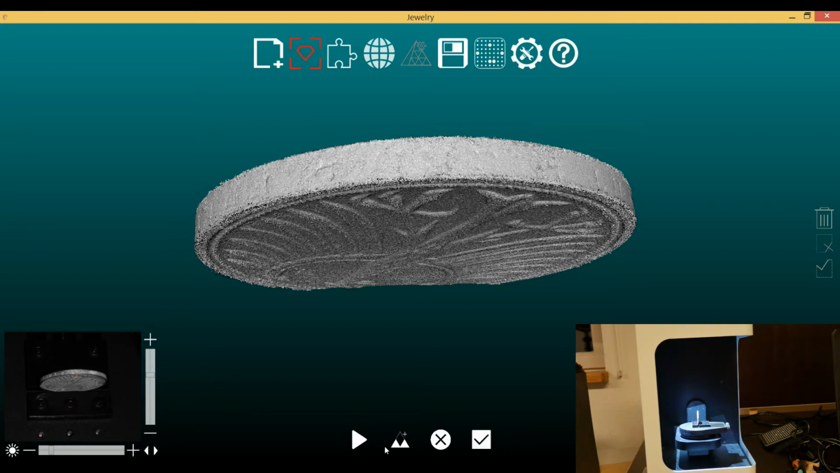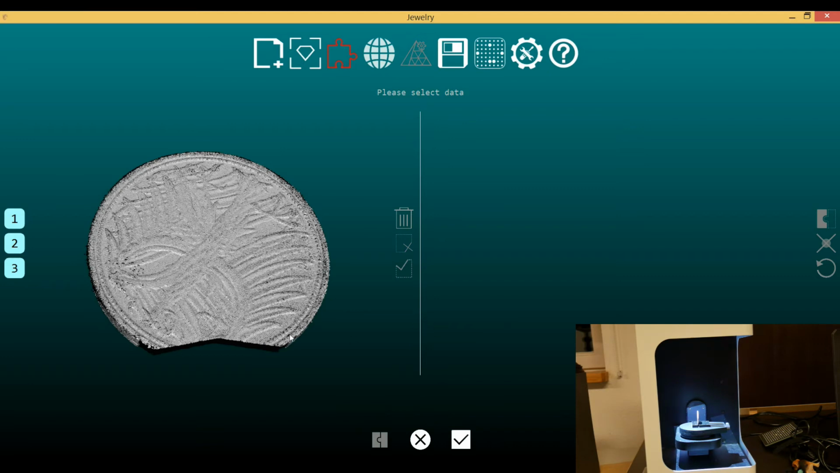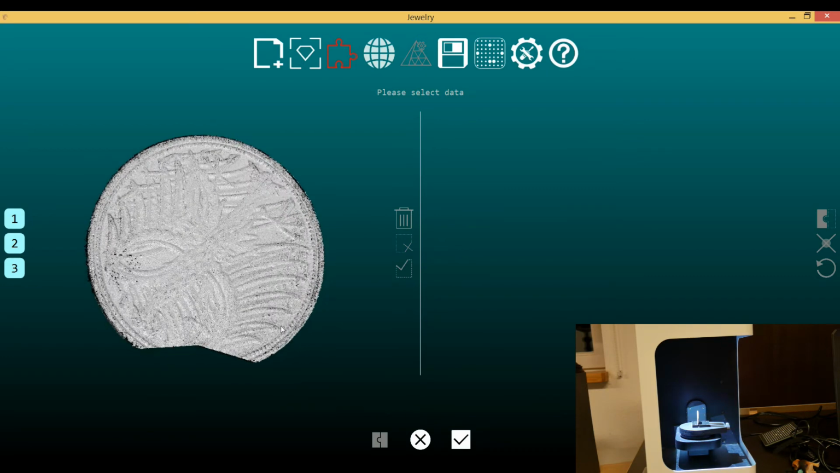So in this case, I'm not going to click on the scan button again because it will create a new group like before. I will finish the scan process by adapting the checkbox, and I will be automatically forwarded to the alignment process, in which I can align the different groups that I created to be, let's say, together one complete model.